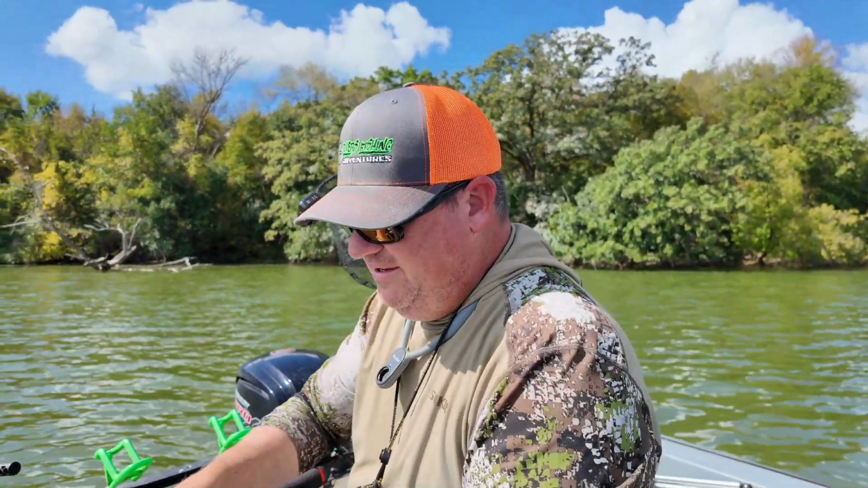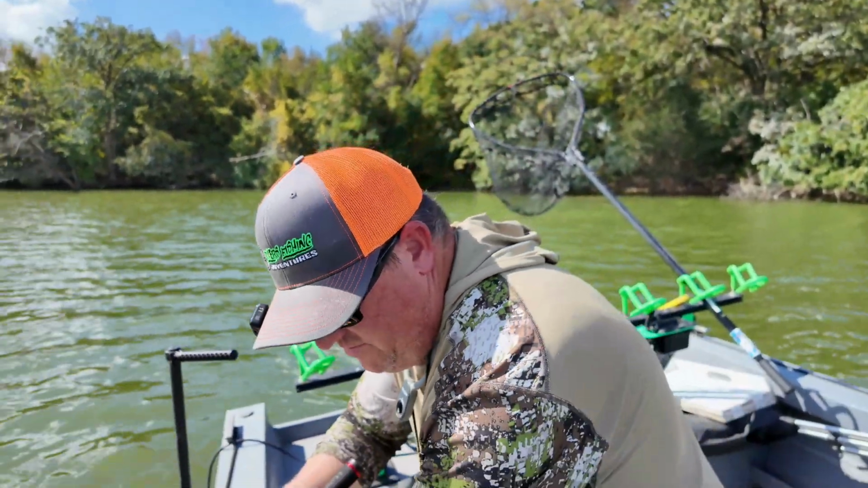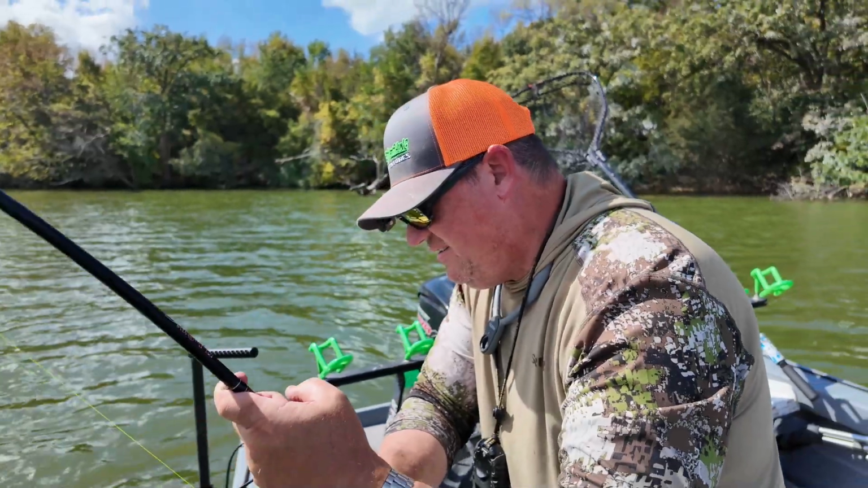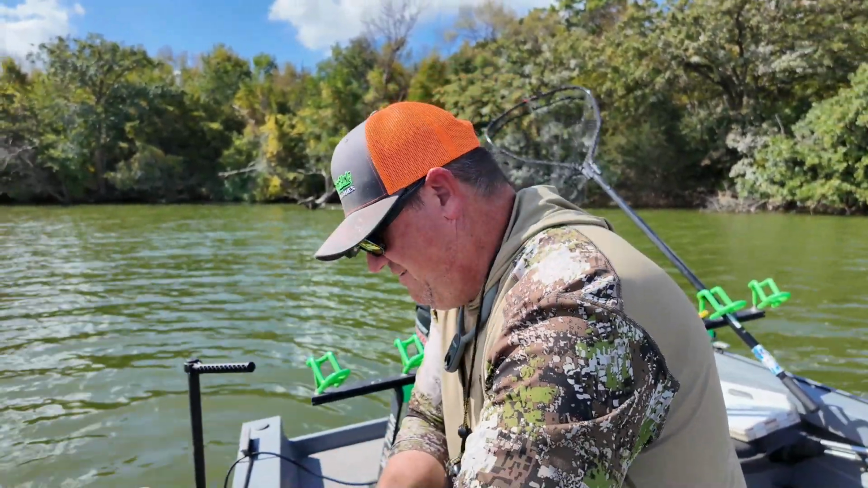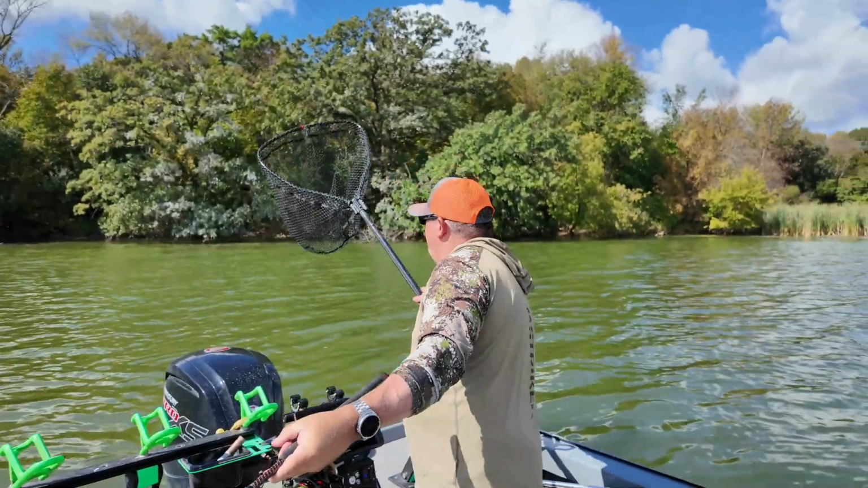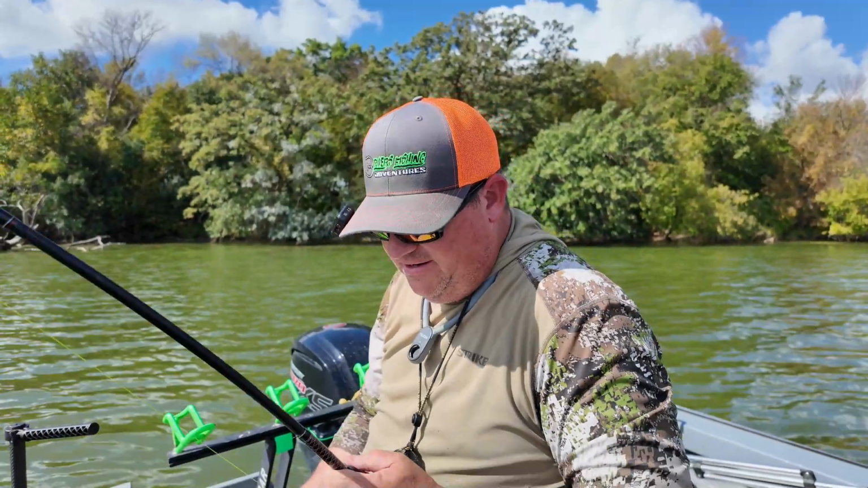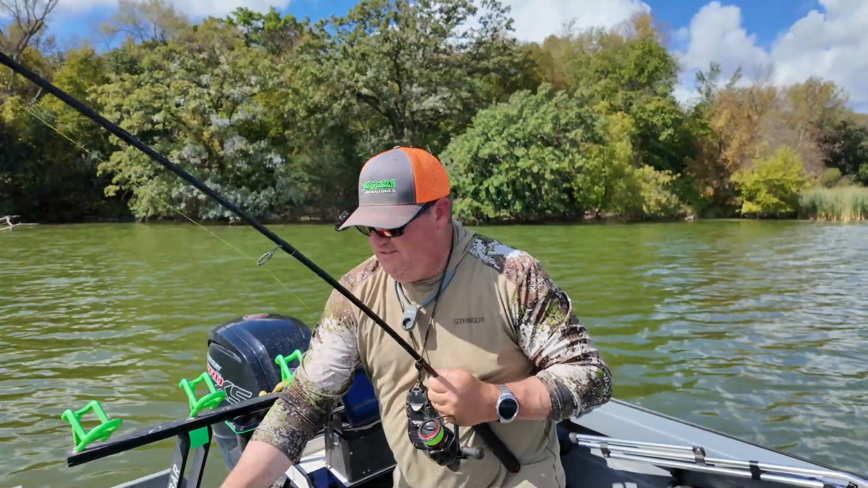Livescope sure is a fun toy. Oh, they keep getting bigger too. This is a real nice one. I haven't even seen it yet. My GoPro died, so you can only get this angle here. That's a nice one.